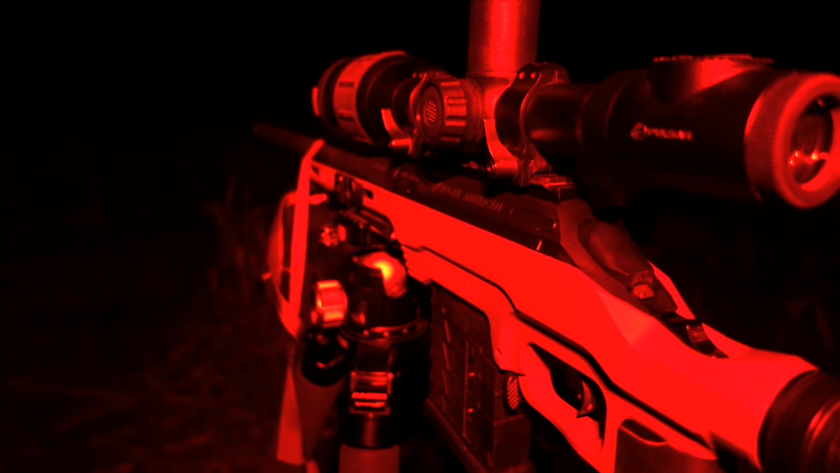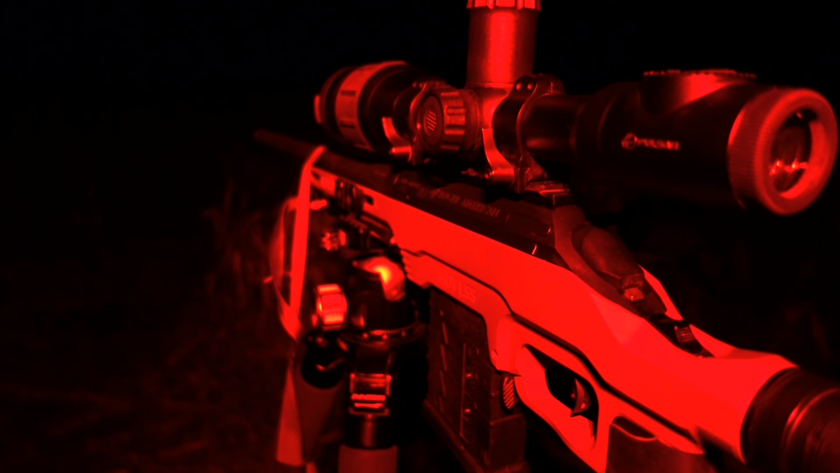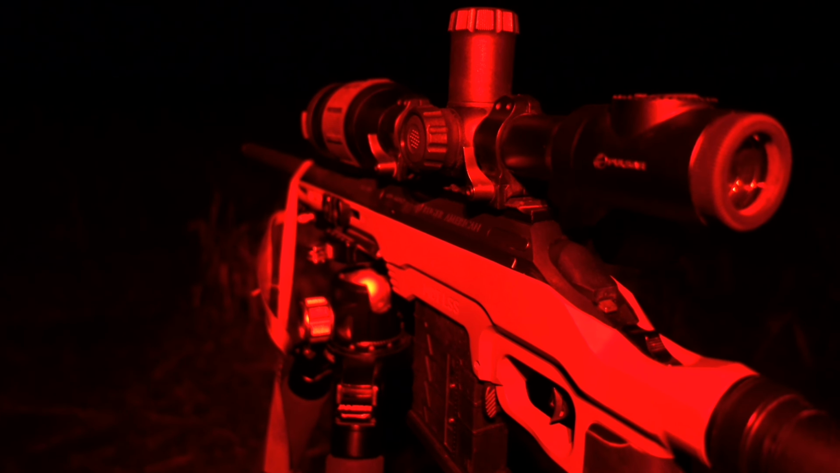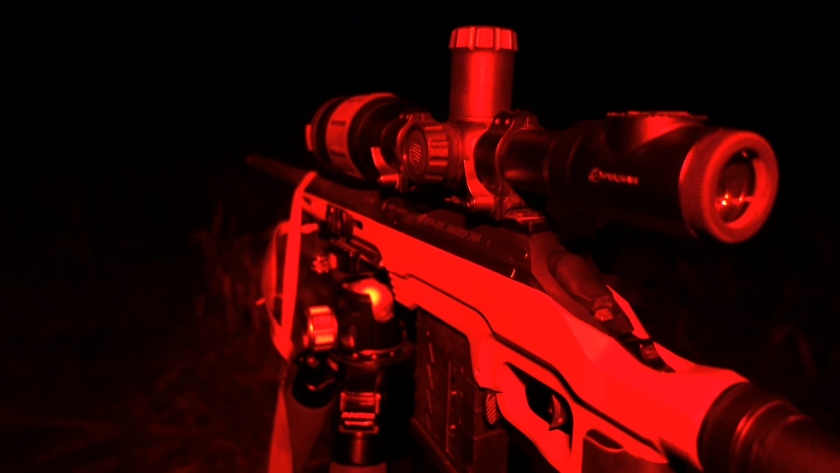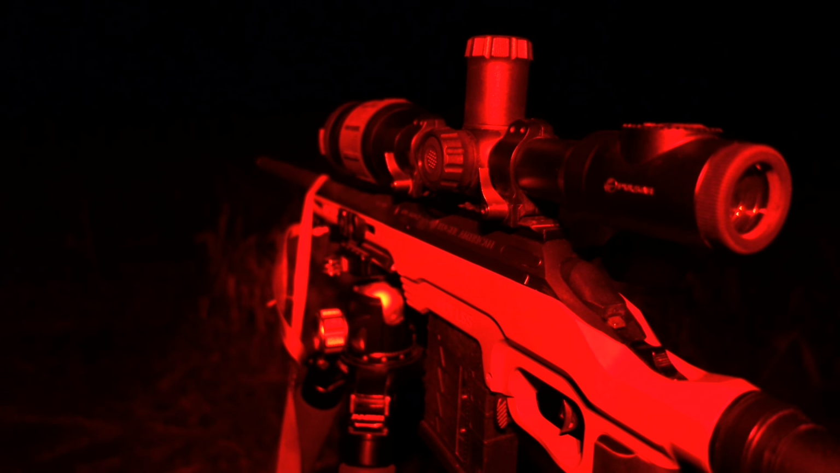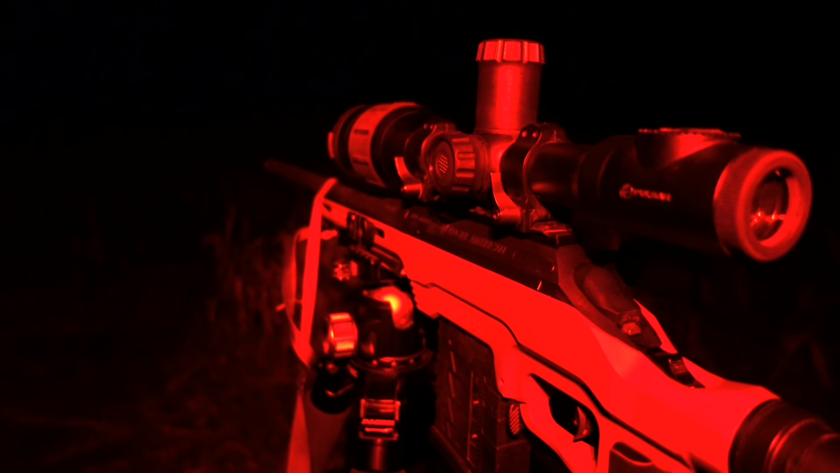I can hear pigs up in front of me in the sorghum. Sounds like they're fighting or something, but I can't get any visual yet, so I'm just going to try and stalk my way in a little bit. It's really difficult to see them even in the stubble, but let's give it a crack.